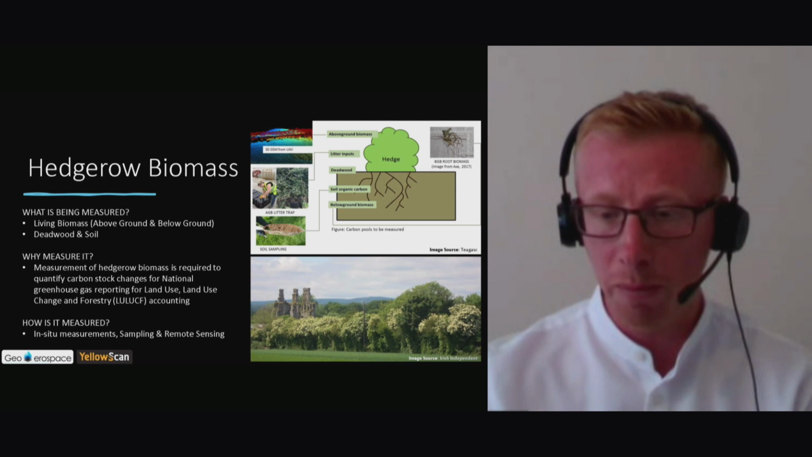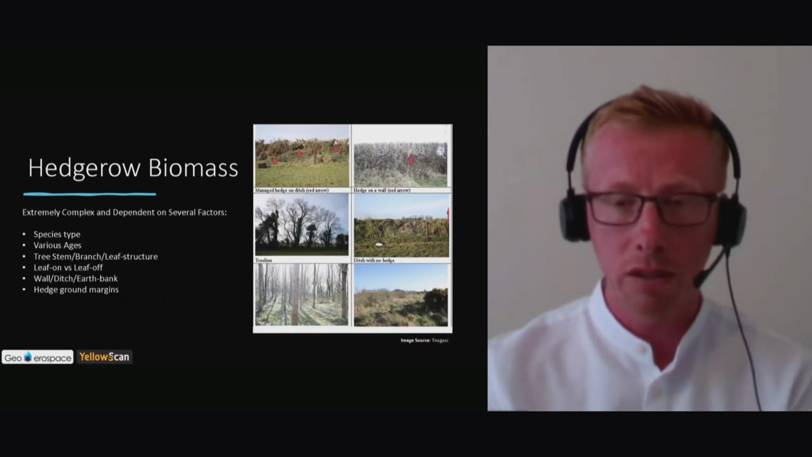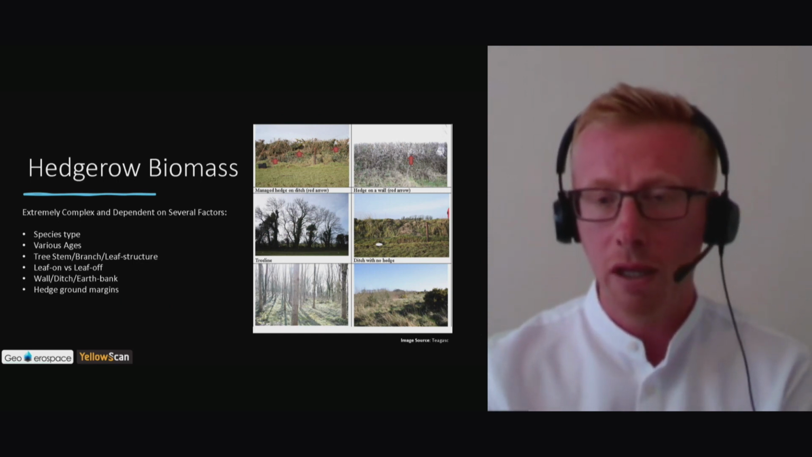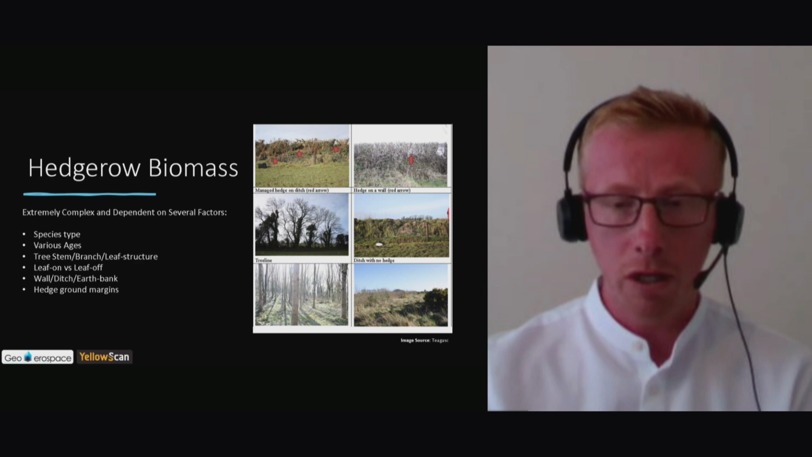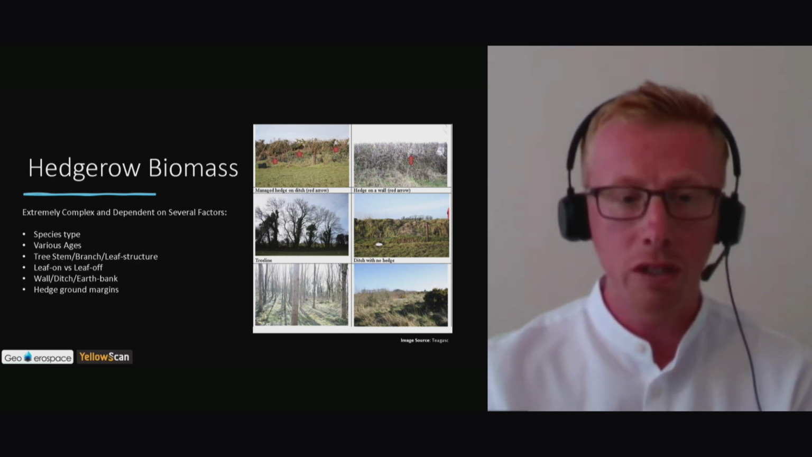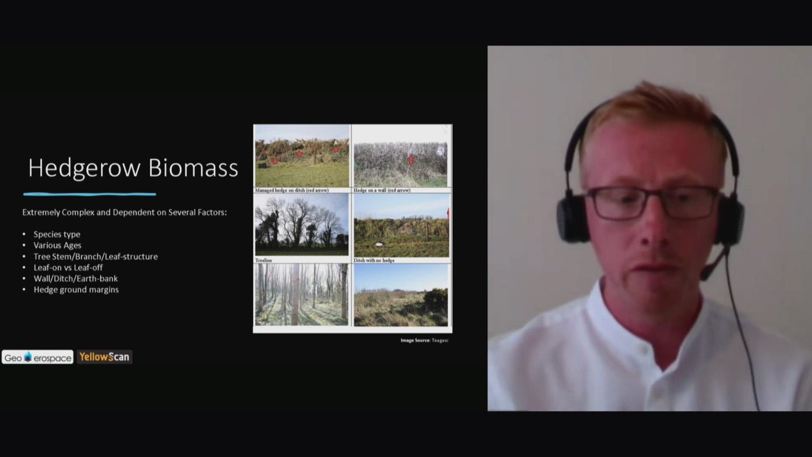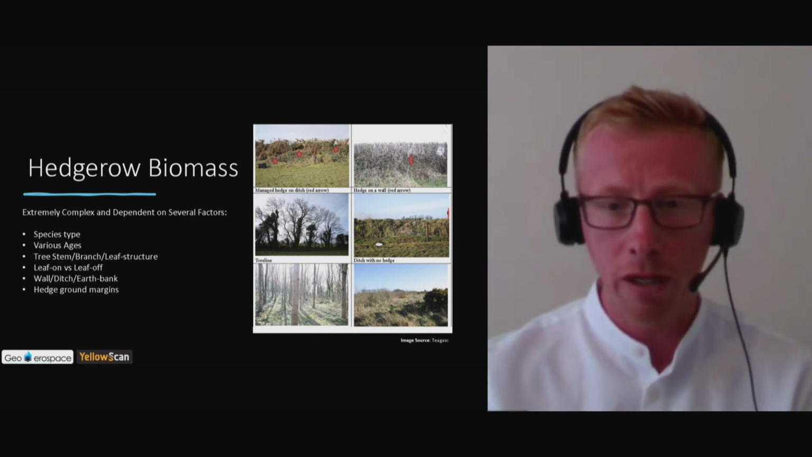That's another example of a hedgerow in the bottom right. They're quite varied. Here's a classic example of multiple different types, so we're never talking about the same thing. That's part of the challenge: you're always dealing with different hedgerow structures. They have different species of trees, different ages of trees. The tree stems, branch, and leaf structure are always different. And then it's whether you do the survey with leaf on or leaf off. And underneath these hedgerows, there are often walls and ditches. So they're really complex structures to try and measure.